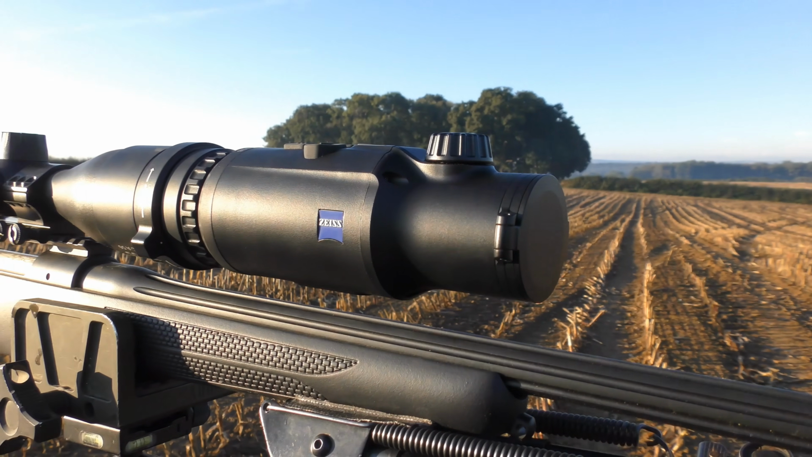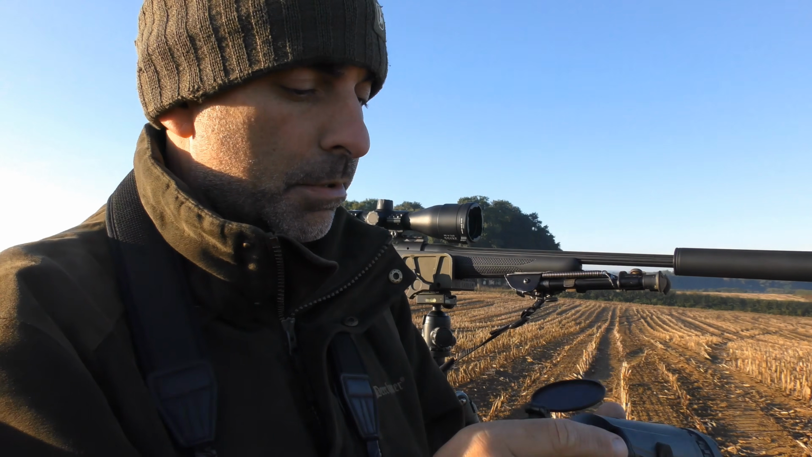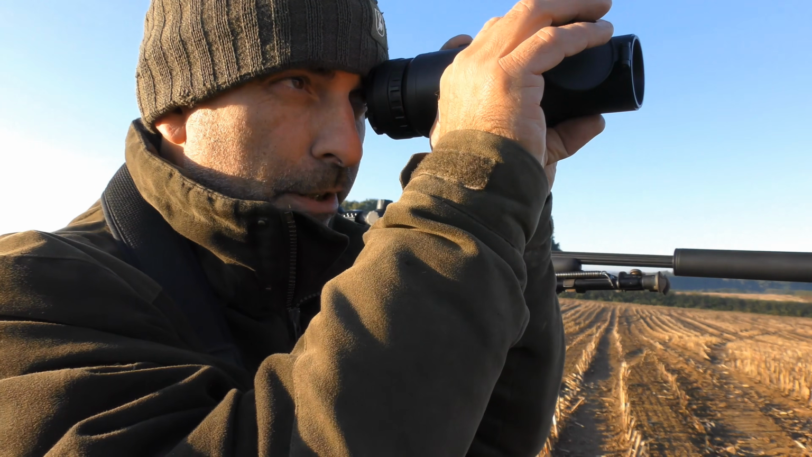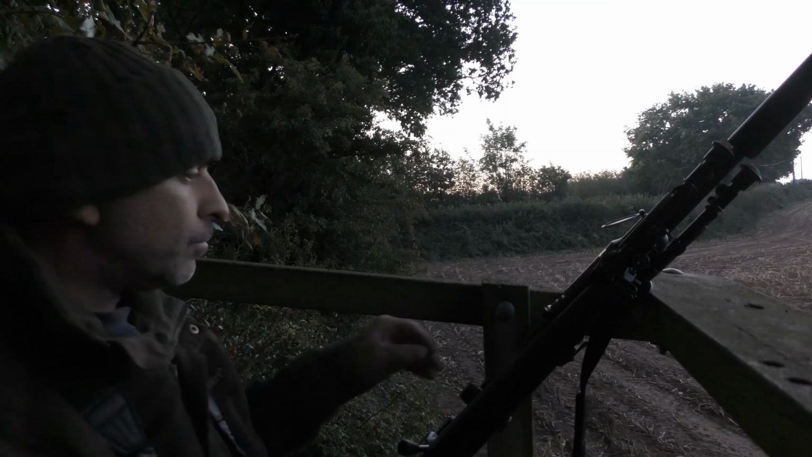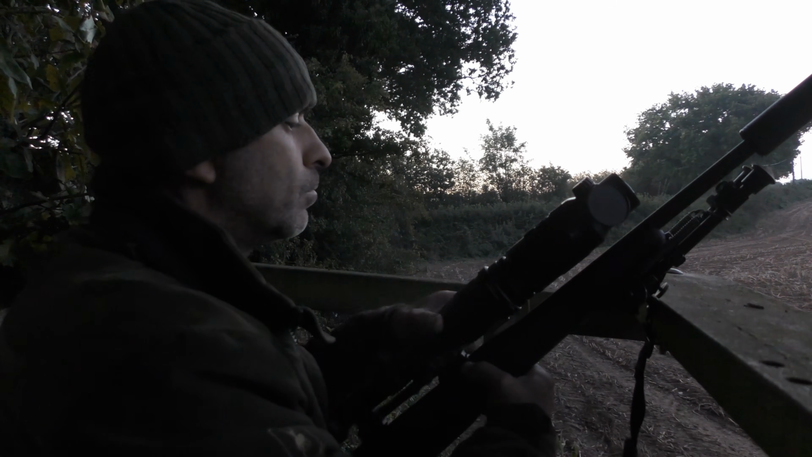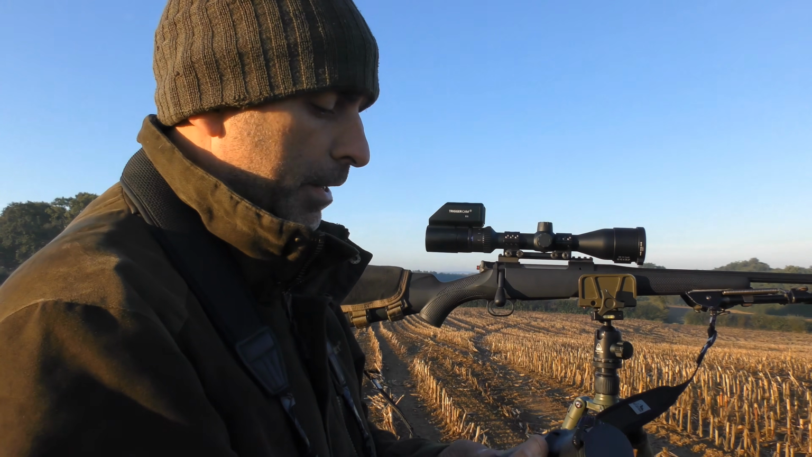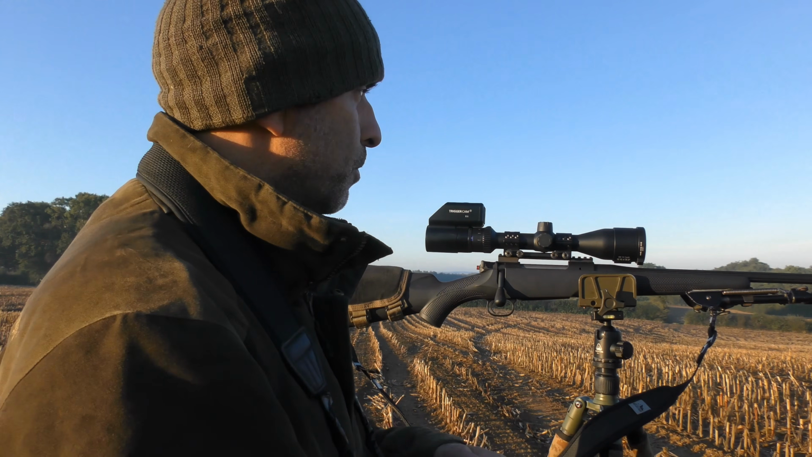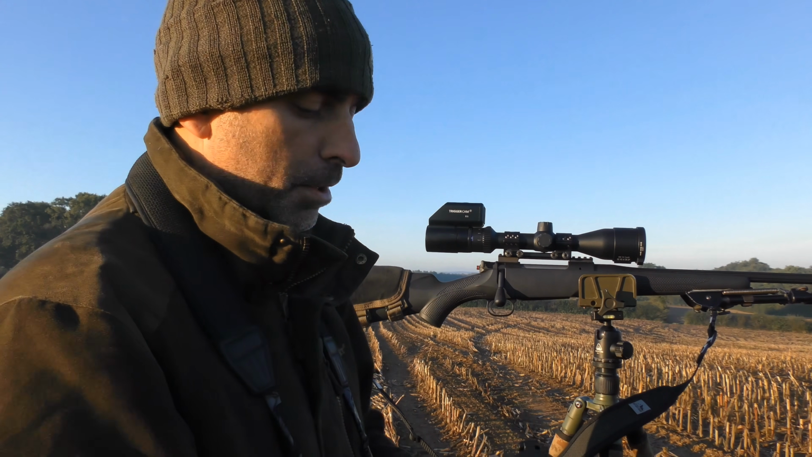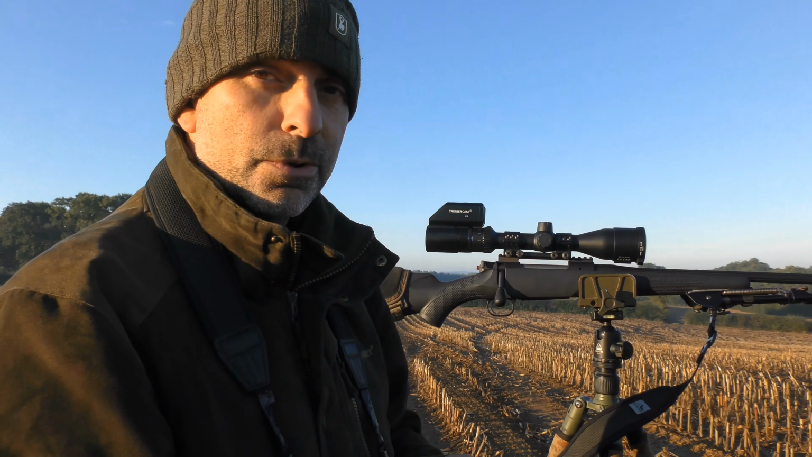So it has an internal battery which you recharge via the little port there. I charged this last night and it's still showing a full charge, and I used it all of last night and this morning as well for a little bit. So battery life certainly isn't anything to be concerned about with this unit. But yeah, it has been really nicely made, and it's quite sleek on the front of your rifle there, and it doesn't seem to affect the balance too much. Might put a little bit of weight further forward, as you'd expect with any front mounted unit, but it does a very good job of turning your standard day scope into a thermal optic.